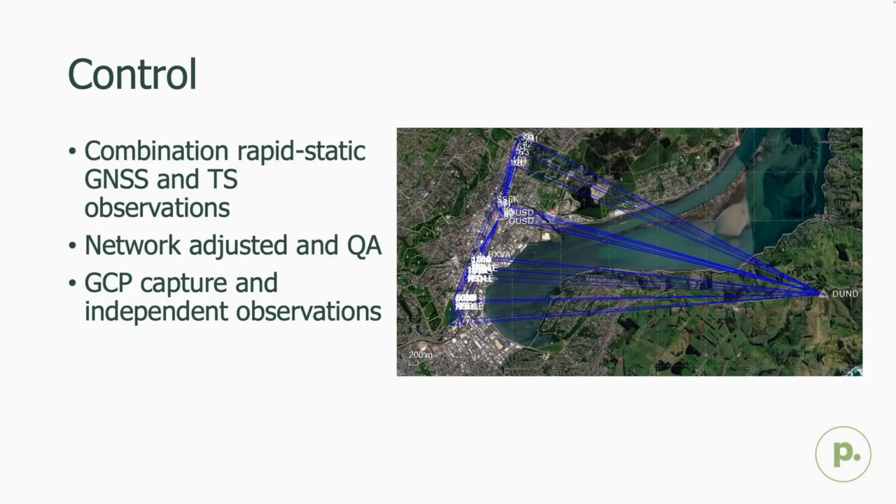The first phase is the control phase. So we needed to establish control marks at every single survey site. To do this, the Patersons team completed a series of rapid static observations to establish some baselines for each site. We tied into the 2 local core stations. We had OUSD at the survey school and DUND on the Otago Peninsula. Additionally, we also tied this network into several existing high order marks, and that allowed us to assess our network adjustments and refine where necessary.